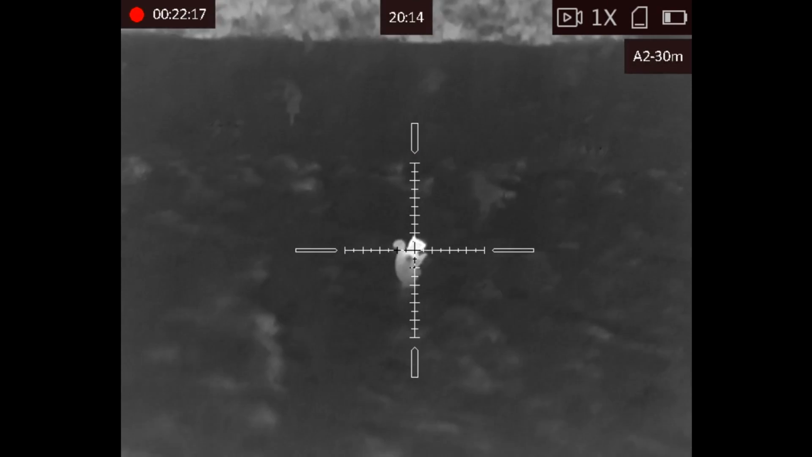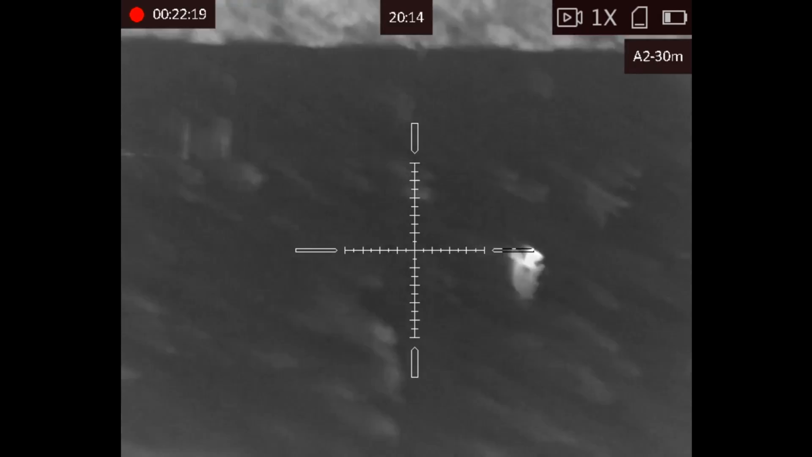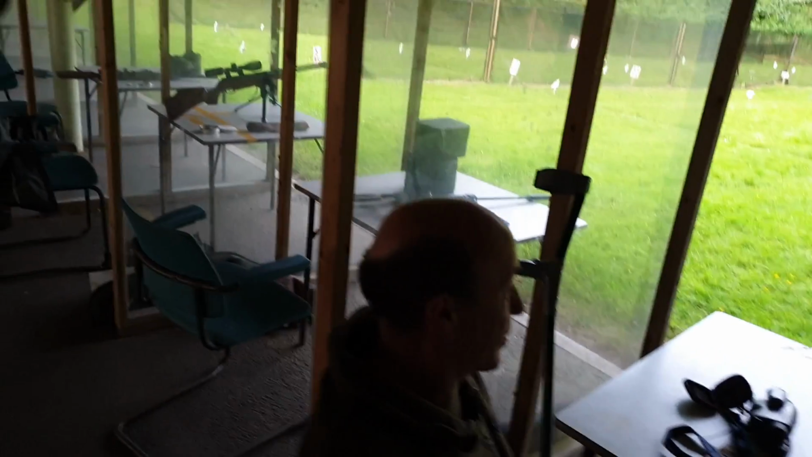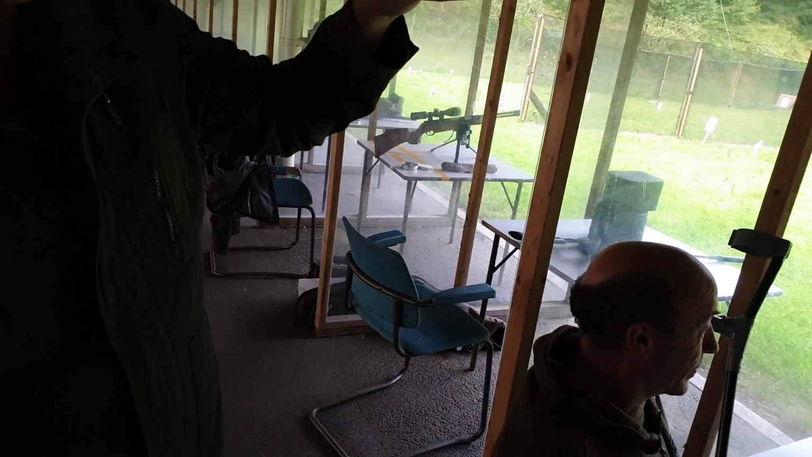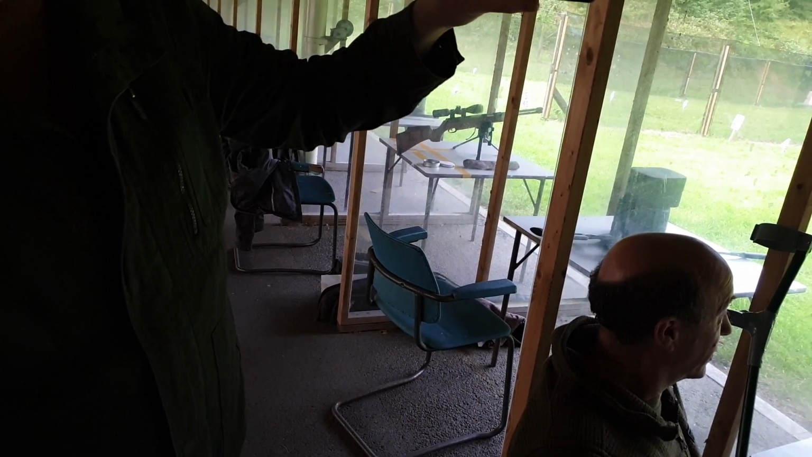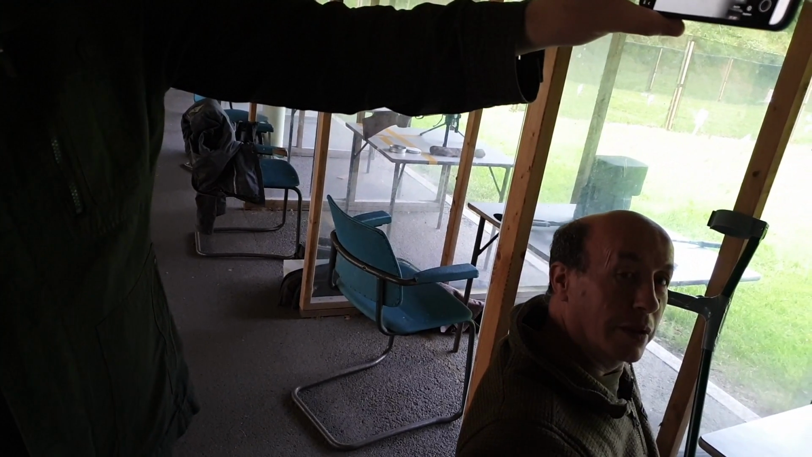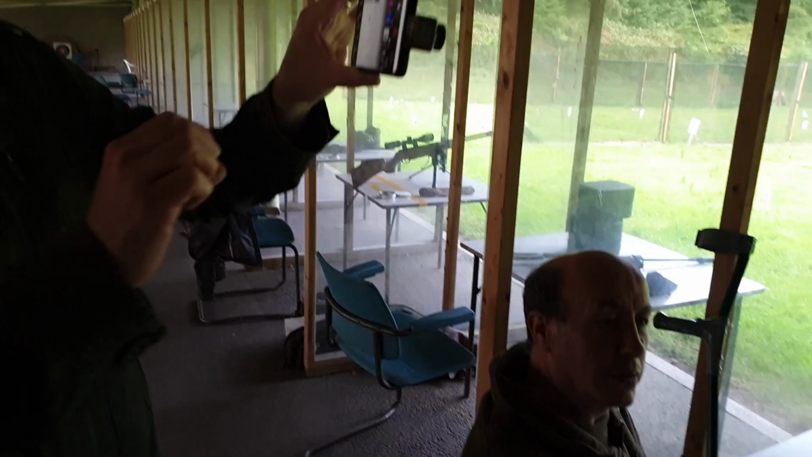Yeah, we're just comparing through the three thermals. Oh. You're impressed with that, guys? Yeah. Oh yeah. I like that. Because I must admit, I find the black hot is. You prefer the black hot, yeah? Yeah. It just stands out better to your eye, I find.